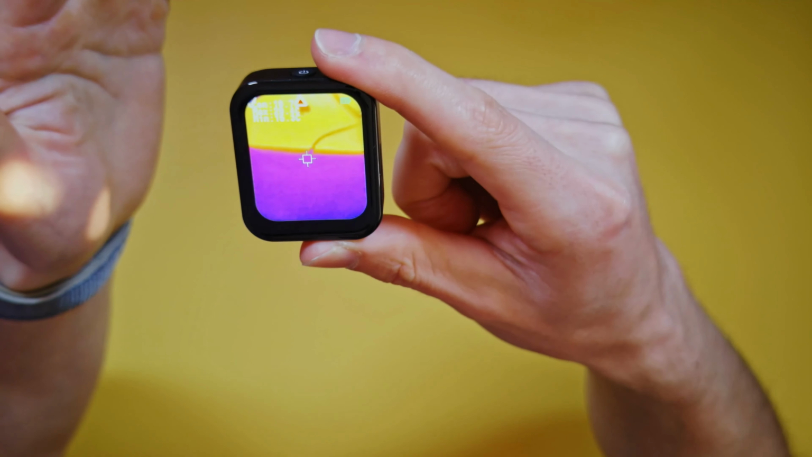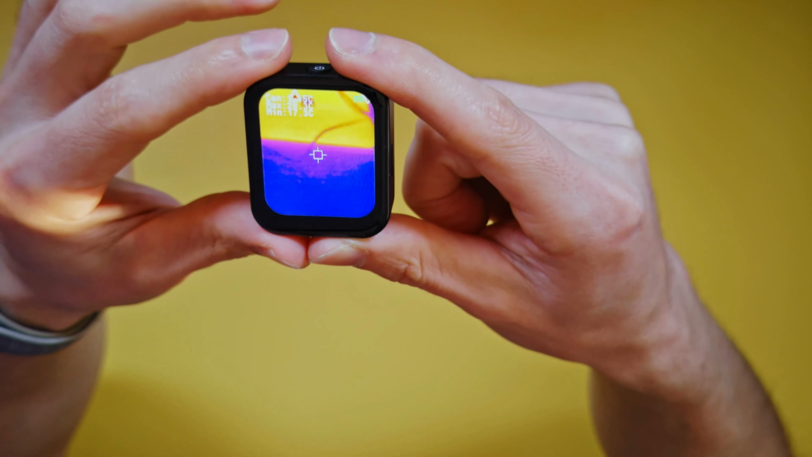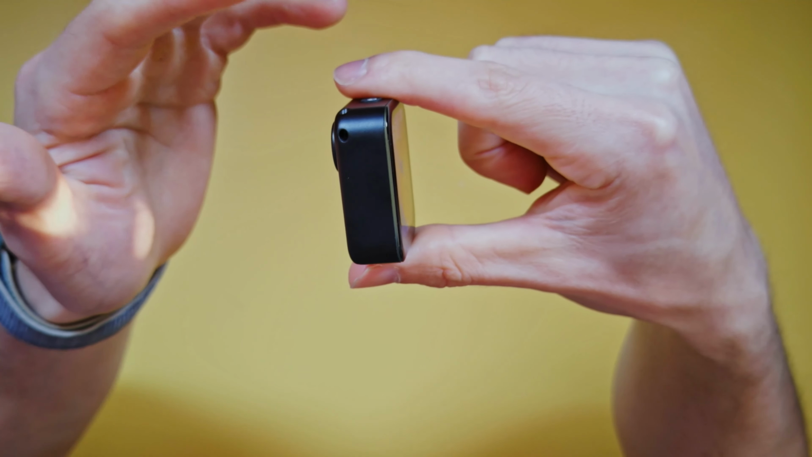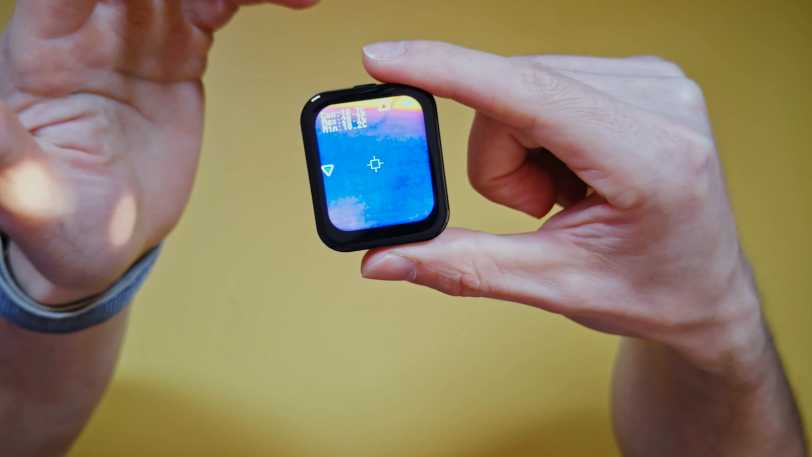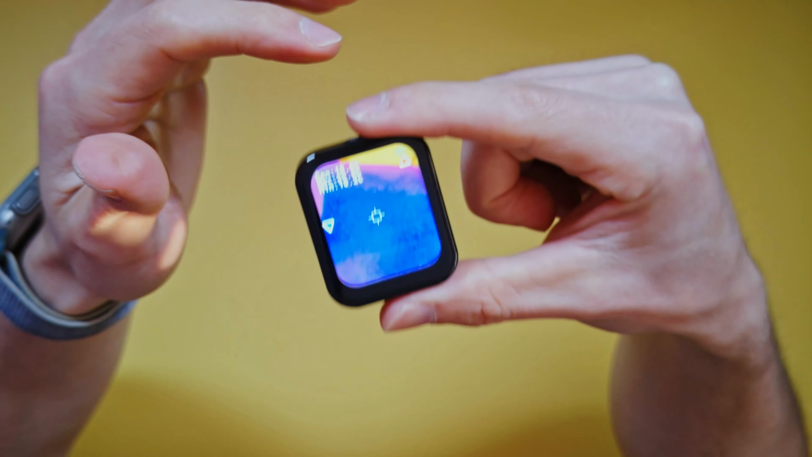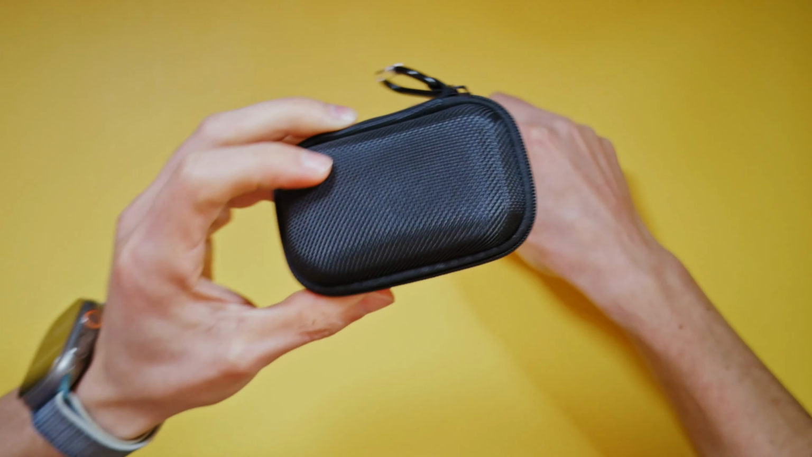So I wouldn't rely on this for the exact precise temperature reading, but for spotting differences, it does a really good job. This is probably my favorite thing about it. At 1.4 ounces and barely bigger than a keychain, you can actually carry this around in your pocket or tool bag. You can use the included case as well, and it easily just fits in.